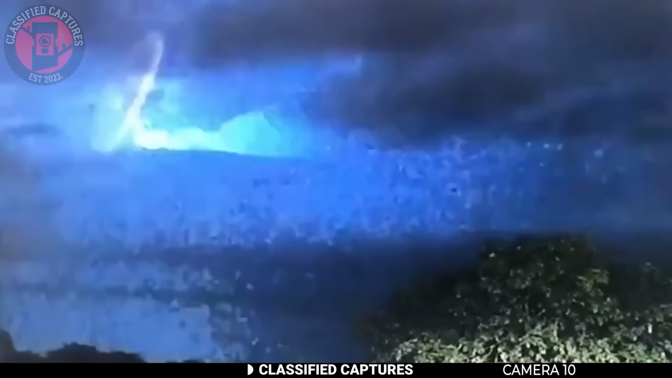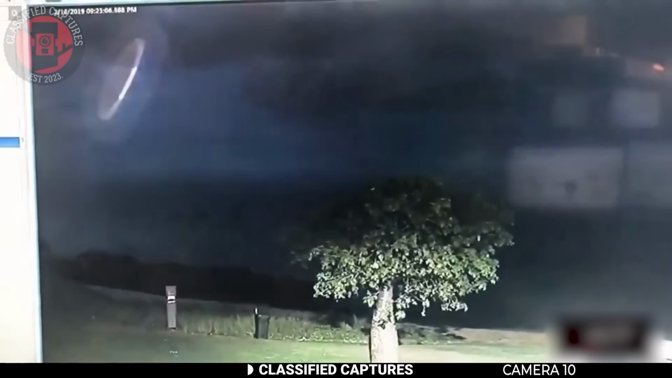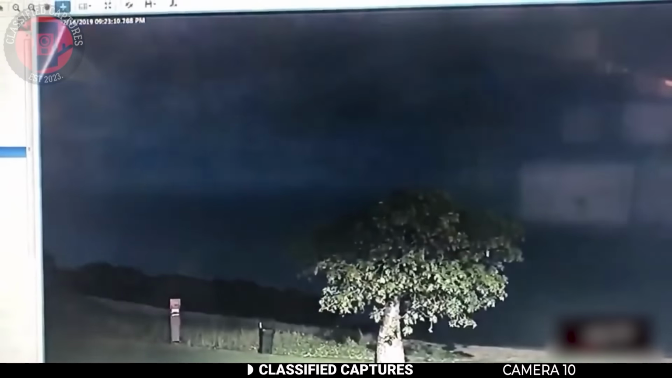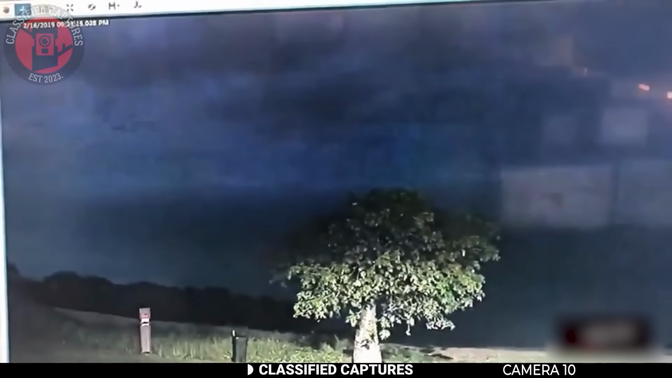Right in the middle of the chaos, a strange circular shape appeared in the sky. It looked like a round portal, and just as the lightning began to intensify, the object started slowly rising upward into the clouds. That's where the footage cuts off. Now, most people in the paranormal community believe this could be a portal opening, and it really does look like it, but one commenter suggested it might just be a lens flare caused by the lightning. What do you think?